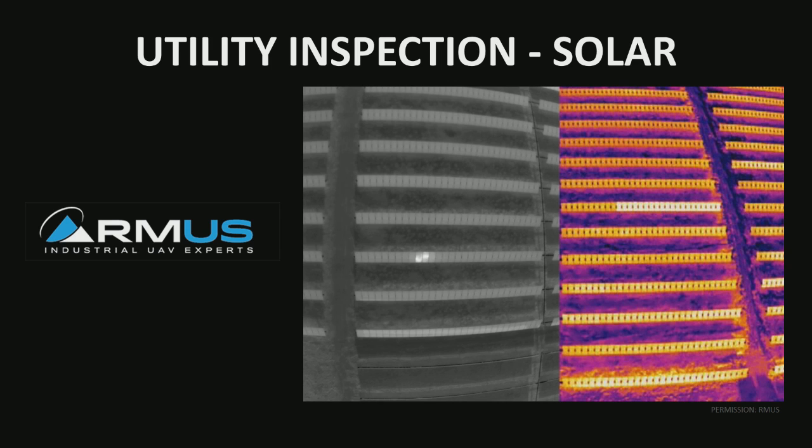So using a drone, you could set a perimeter around the entire solar farm, and the drone can fly autonomously, taking photos, and basically stitch them together to create an orthomosaic, a large map where someone can sit behind a desk in an air-conditioned office and look for those anomalies and then send the technicians out to the places that actually need to be addressed.